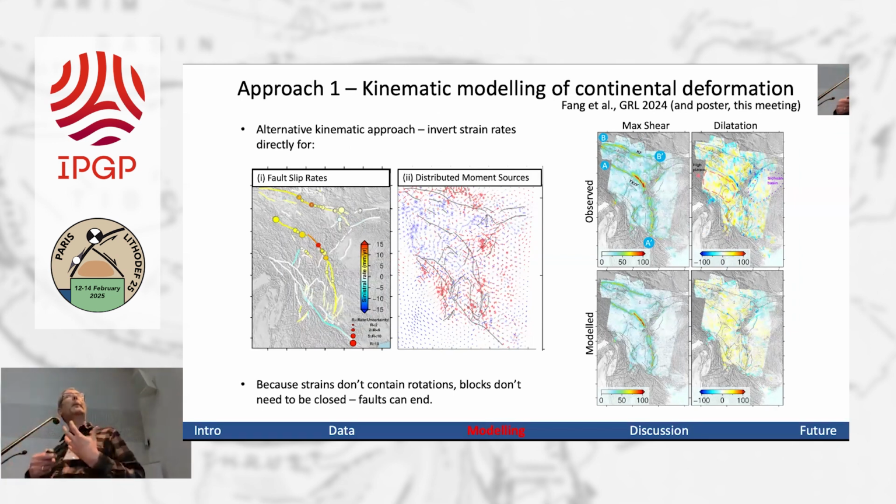If you just put the mapped faults in, you can match about half the deformation in terms of the strains. You need to then also impose some kind of distributed source. I'm not necessarily saying what's going on there, but an efficient way of modeling that is to have a set of distributed sources, and then you can match this data pretty well. There are some more different approaches in the poster, so I encourage you to come and have a look at that.